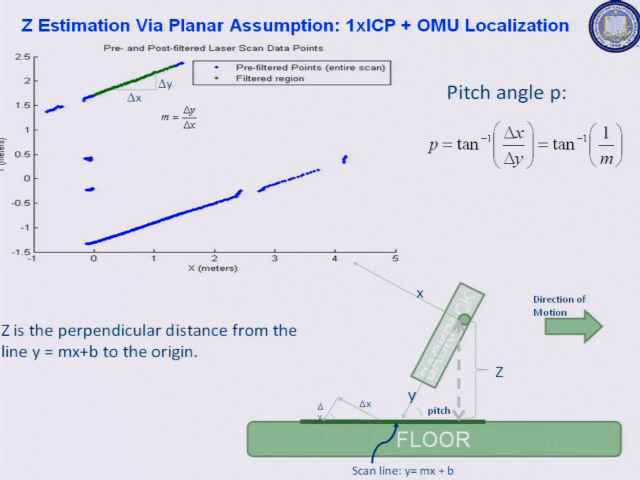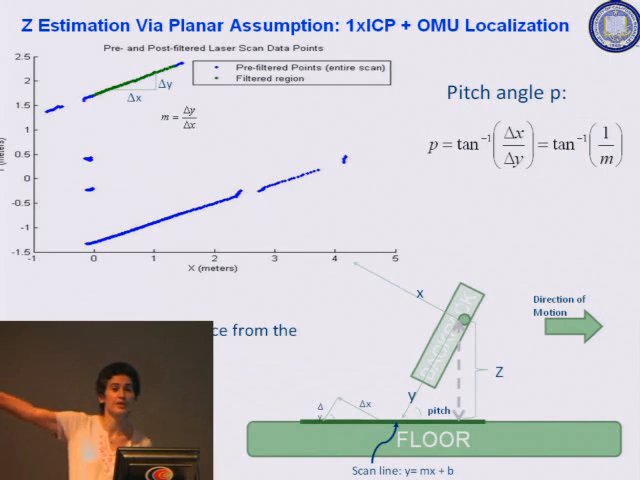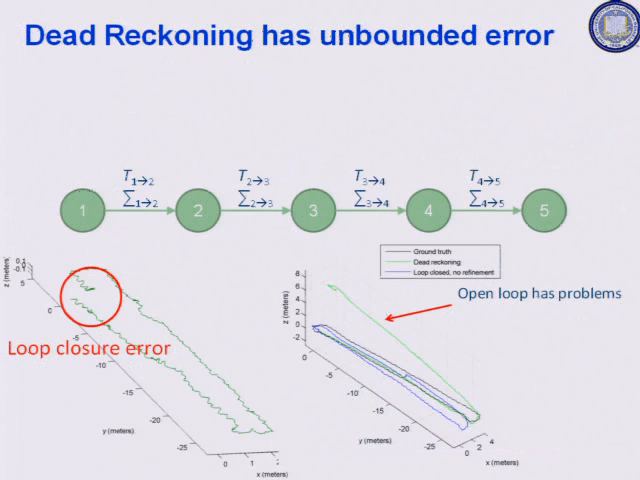And of course, you can mix and match, and this whole scheme results in an algorithm which I call 1 times ICP plus IMU plus planar localization, in the sense that using this scheme, you only need to run ICP once, and that's for the x, y, and yaw computation. The z comes from this computation, the pitch comes from here, and the roll could essentially come from the orientation measurement unit.